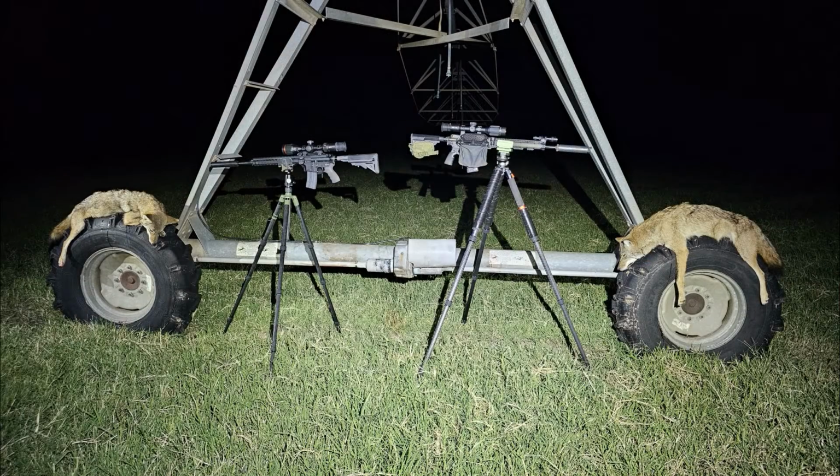Safe. As the rancher collects carcasses from his fields, we left them on top of the pivot wheels where they would be easier to see, because in the grass, the coyotes all but disappear.